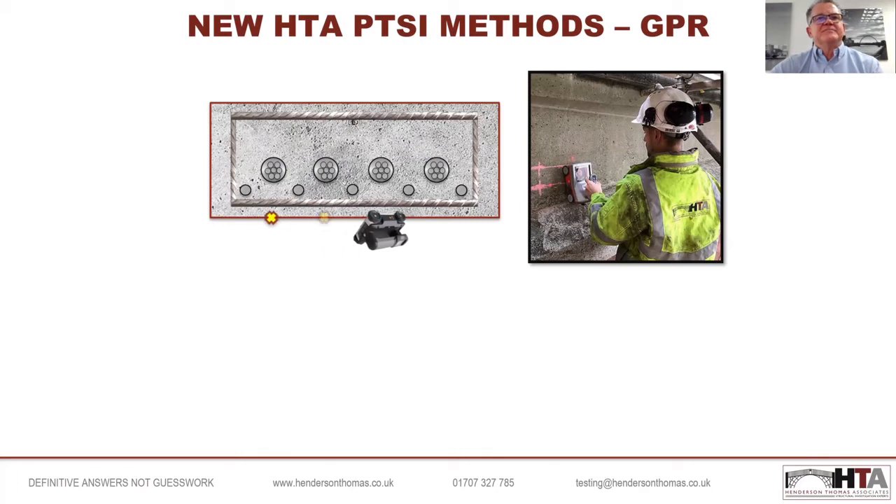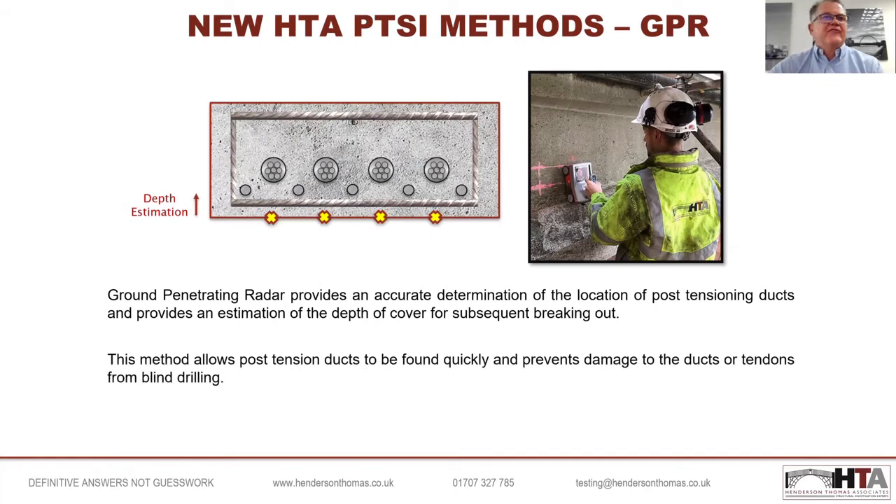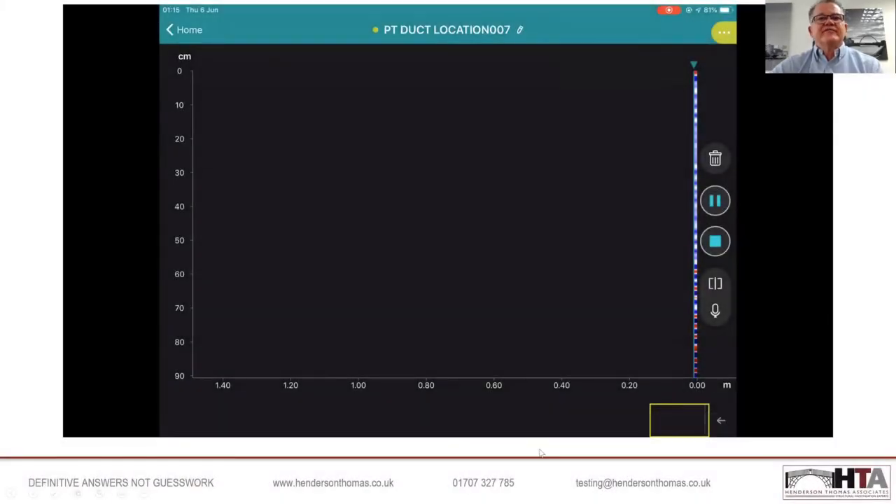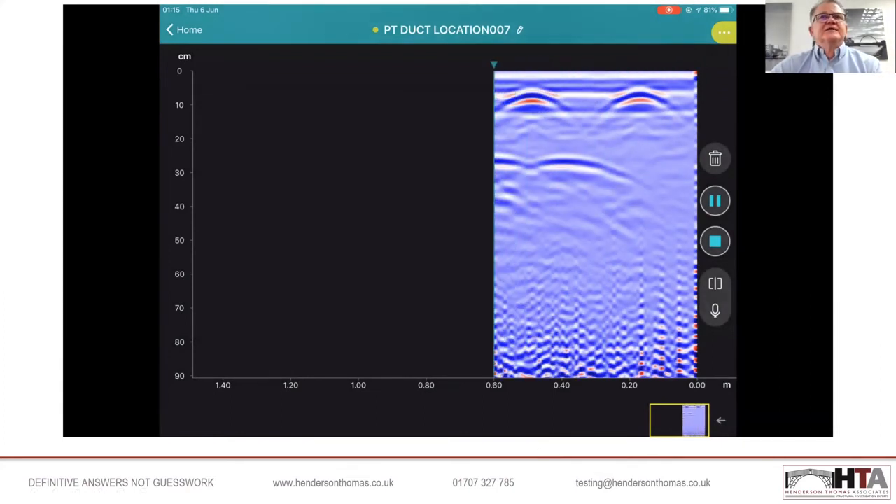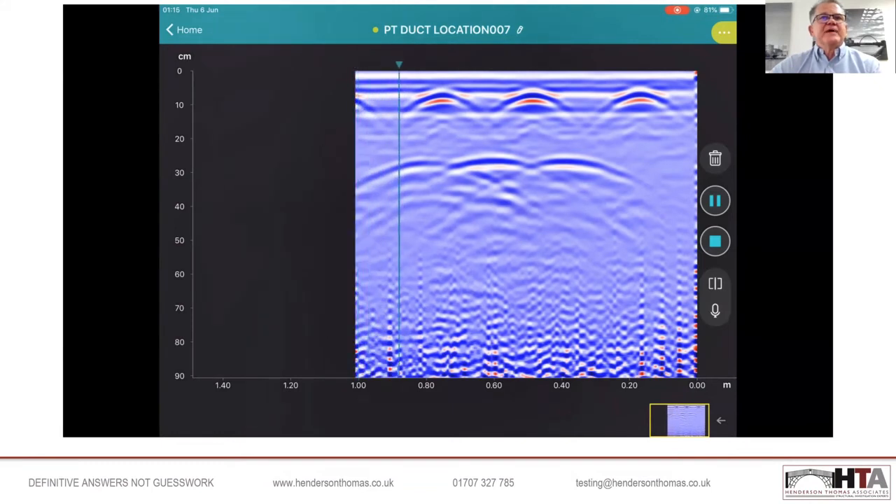So by using GPR, we can locate the tendons accurately, and we can differentiate between the tendons in the concrete and the reinforcement. To give an example, here we have a live scan that was done on a post-tension structure not that long ago. So again, the parabolic targets at the top are the reinforcing bars.